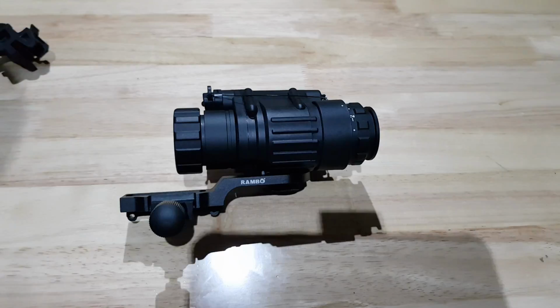And it's really fun for just nighttime can shoots in the garage.